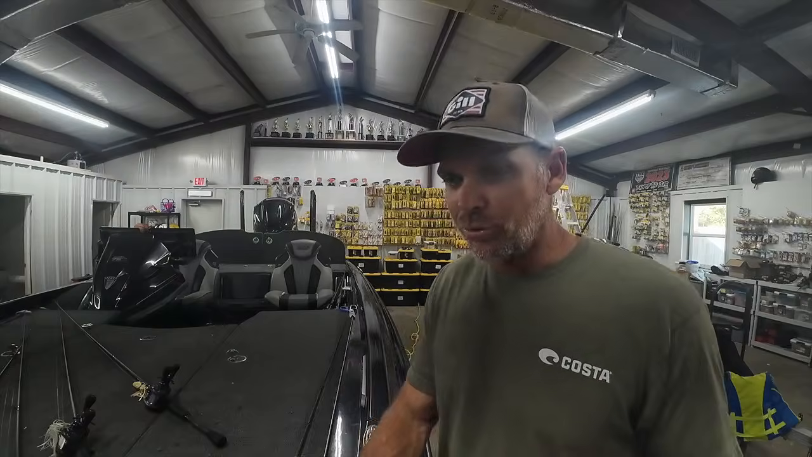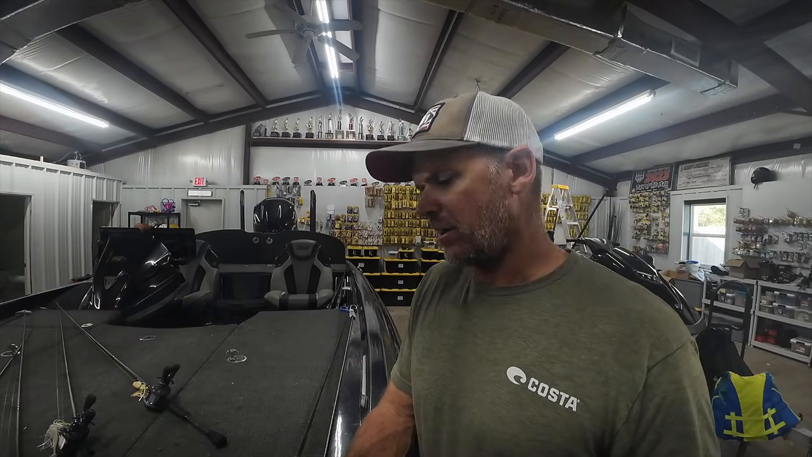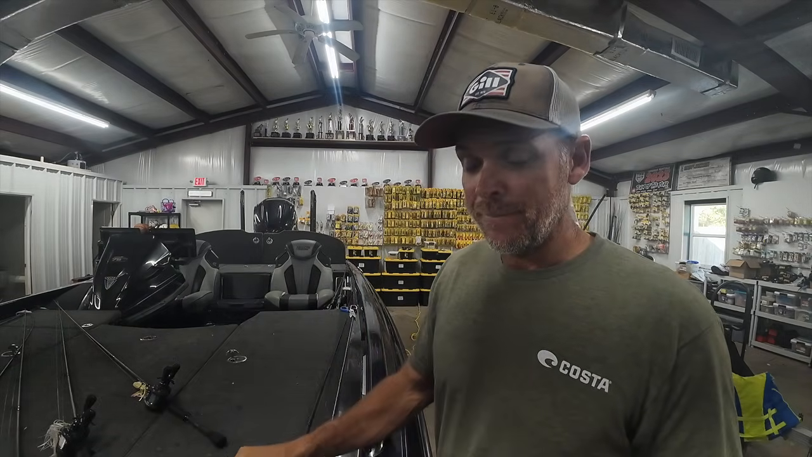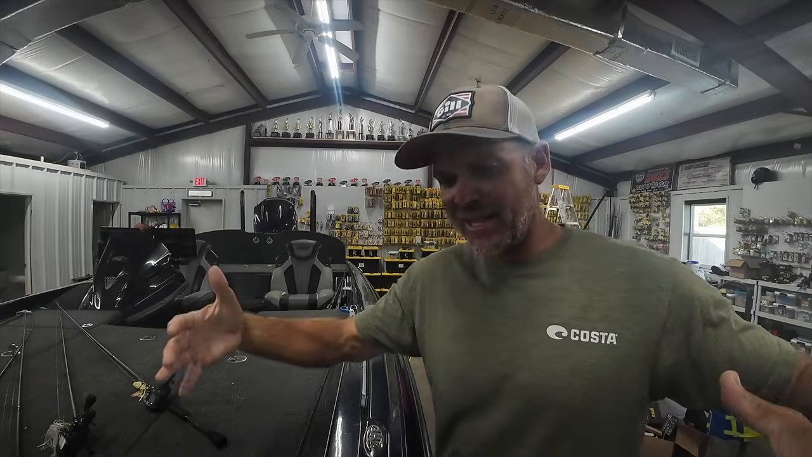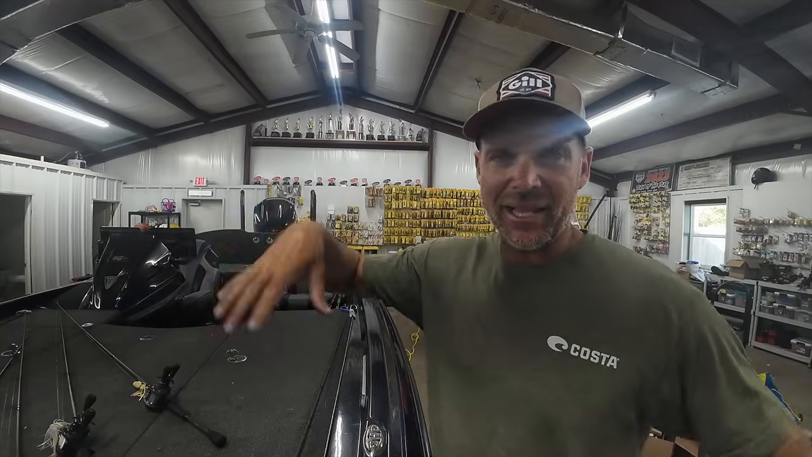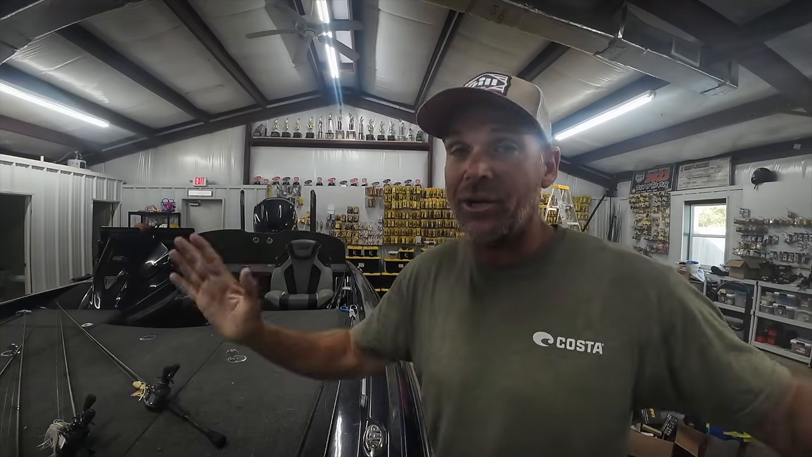It gets nuts, and I start catching them. It was cool, and my buddies were calling and everything. I was like, oh my gosh, I'm smashing them on this jerkbait, the Strike King Deep Dive 300. I'm catching them, and I'm watching stuff on LiveScope. I'm watching these schools of shad and these schools of fish and fish on the bottom, fish mid-range. There was a lot going on.